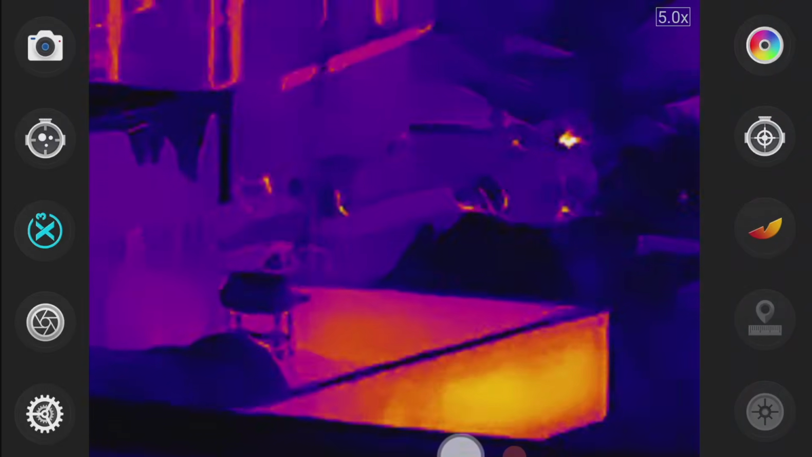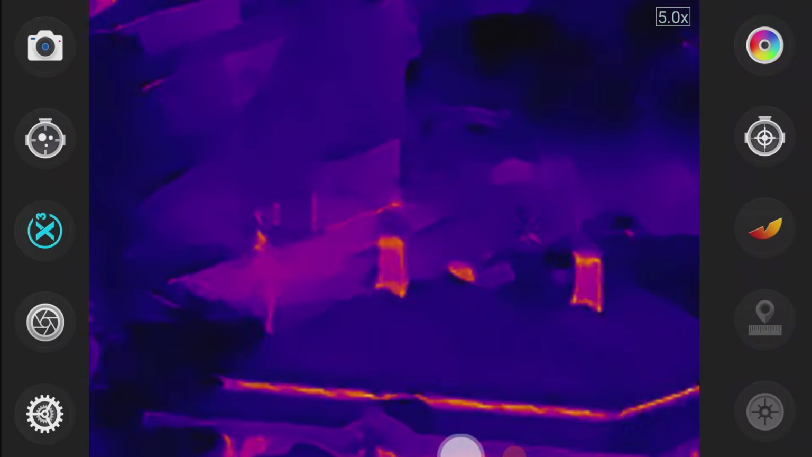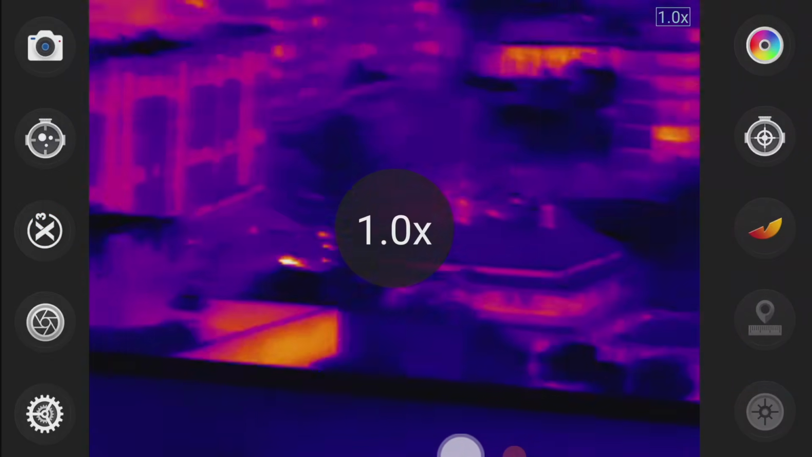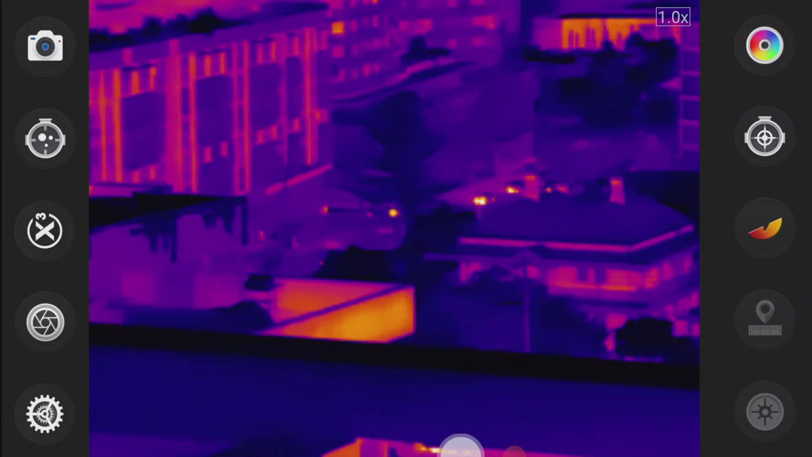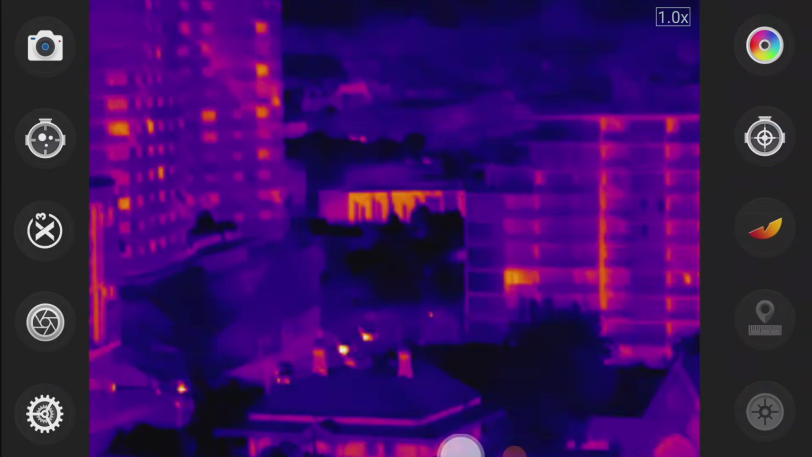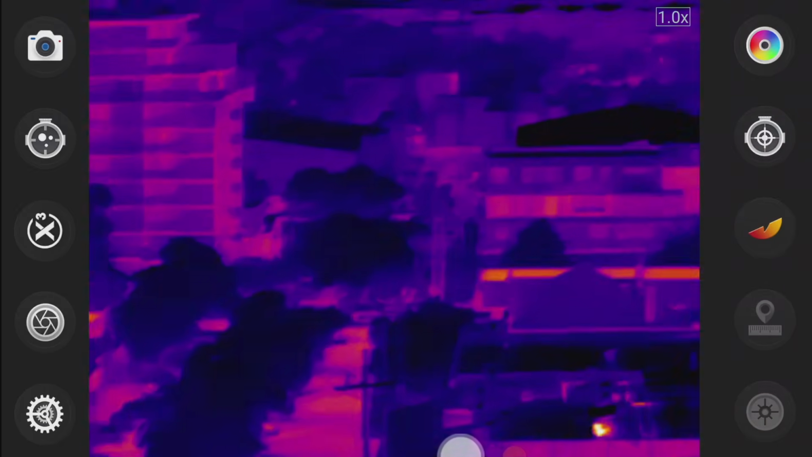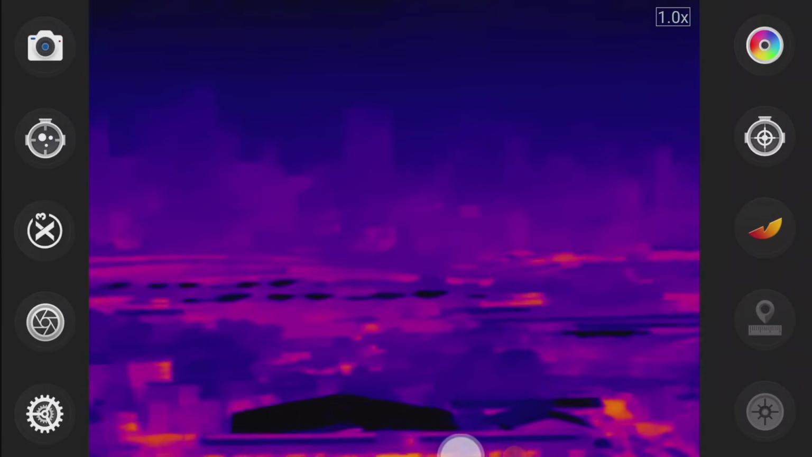Okay, hit the X3 mode, and that again cleans up the image slightly, but also applies this kind of weird mosaic-like effect. So I tend to just leave it on the normal mode, 1x, without the upscaling. And yeah, compared to my Thermal Master X3, the T2 here actually gets a little closer, with less resolution, but still,